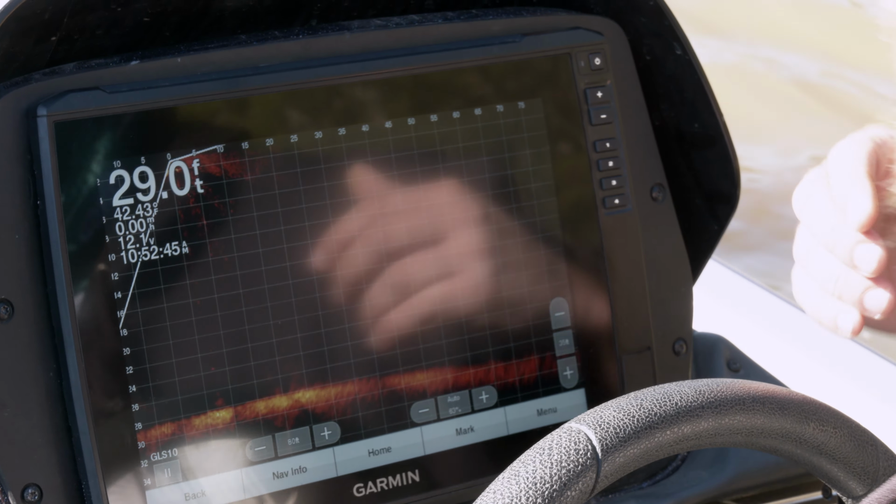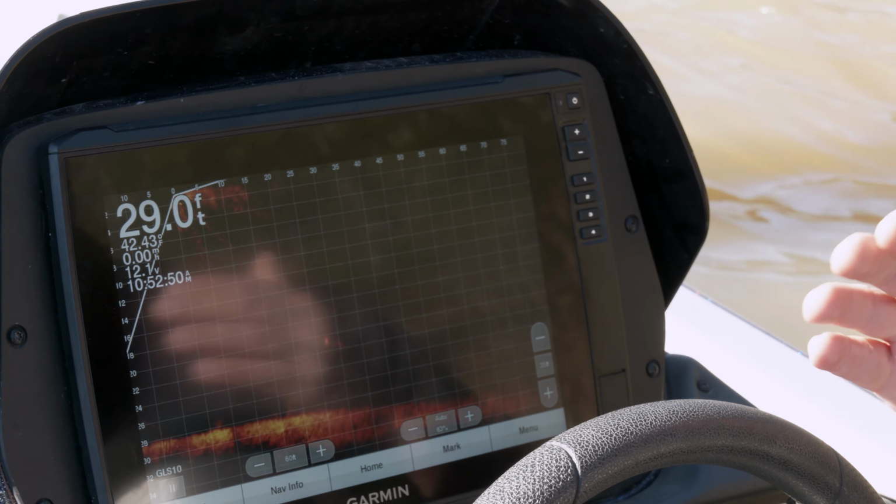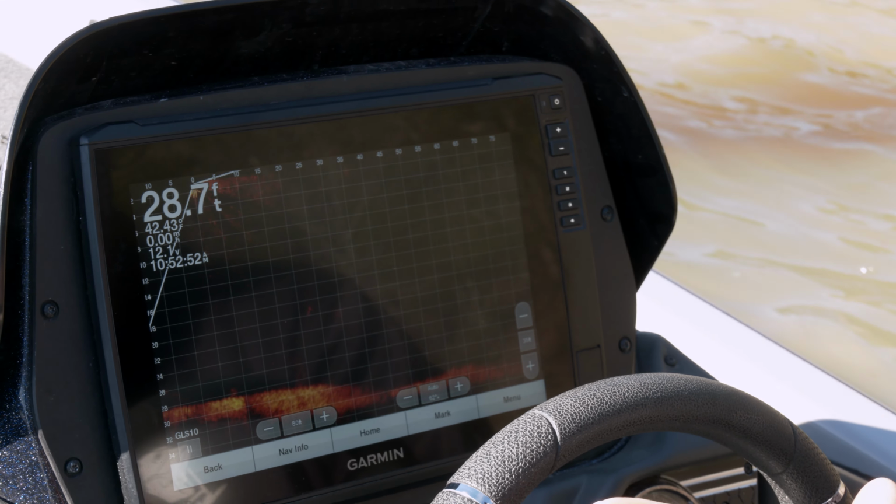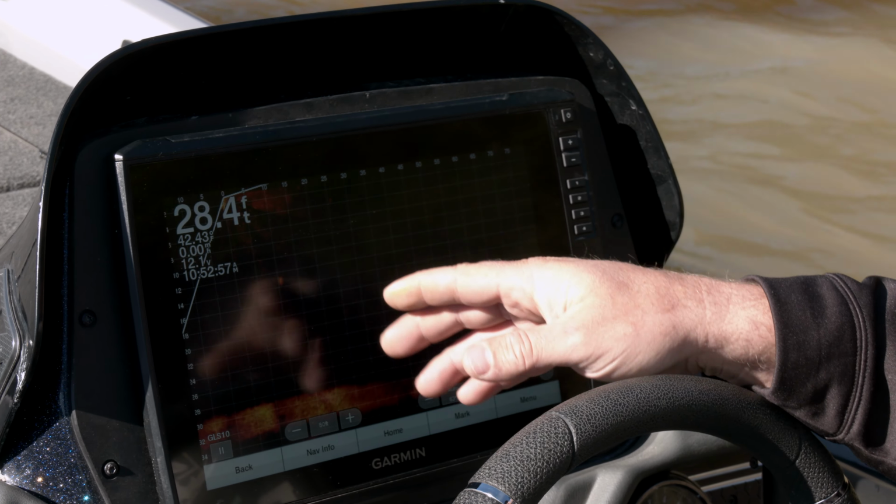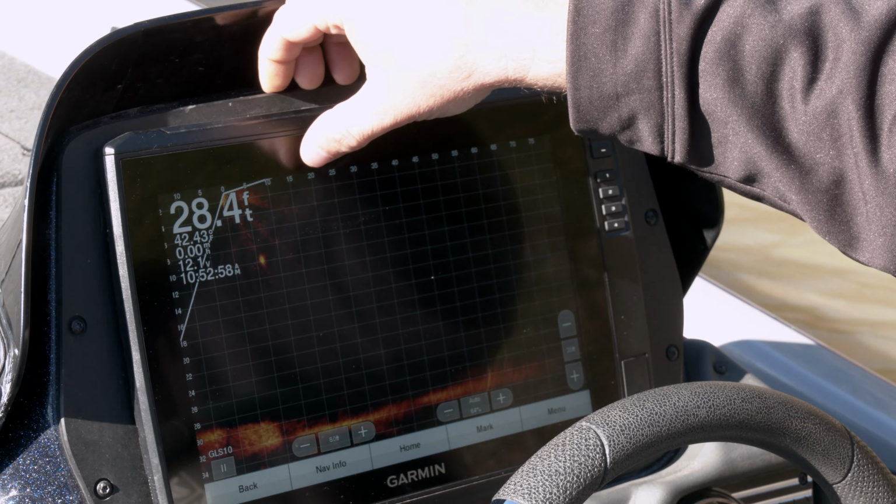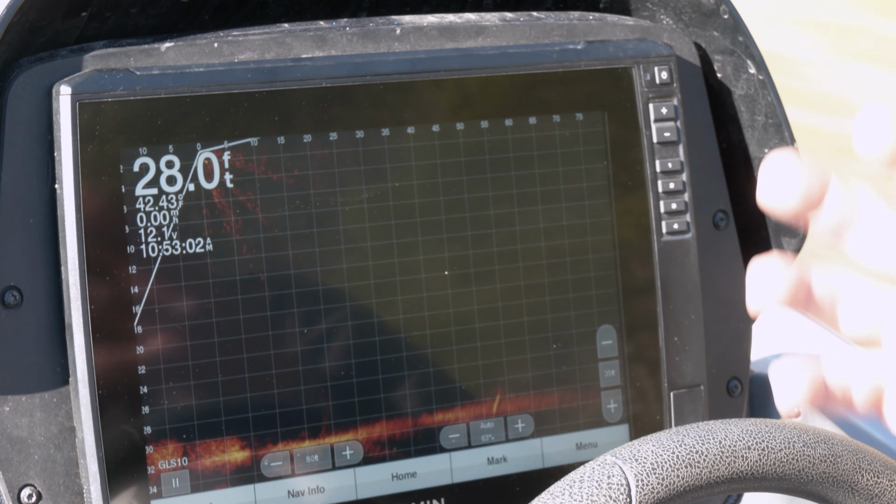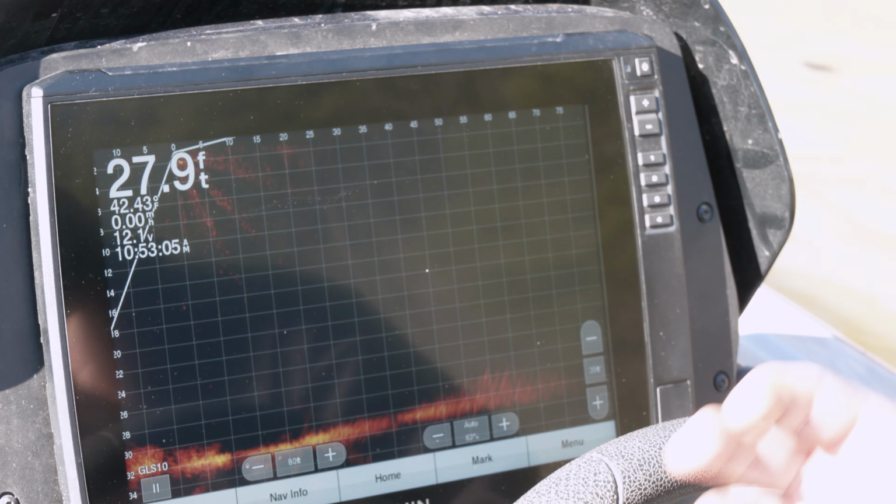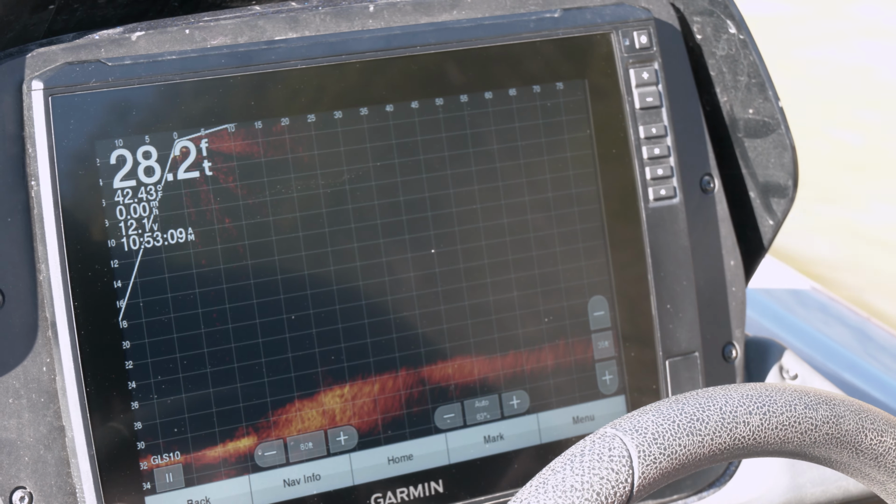Now it comes in auto settings where the processor adjusts on its own, but I like to set mine in a fixed setting because I want to see to scale what's going on with these fish. In other words, I got 5 foot between 20 to 25 foot. There's a 5 foot distance in this grid. If the scale is always adjusting, it's going to be harder for me to be able to determine the size of fish that I'm targeting. So I like to have that in a controlled system.